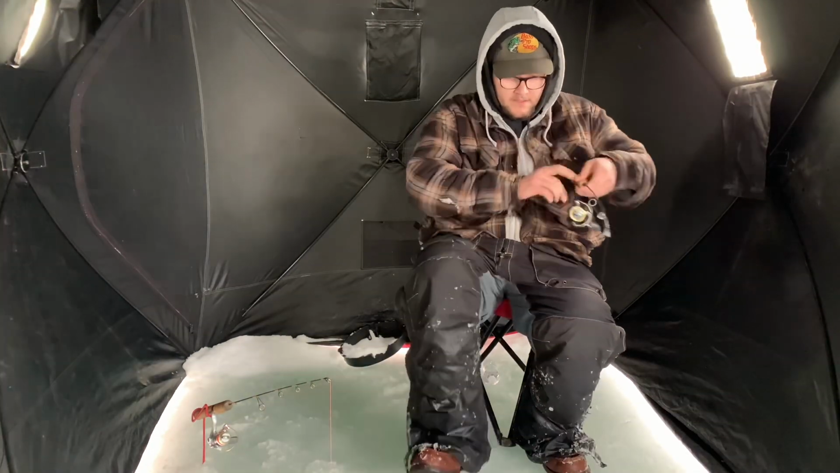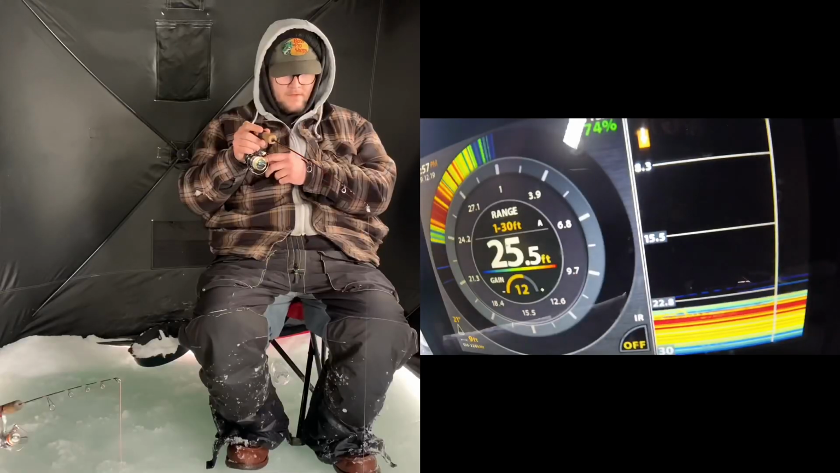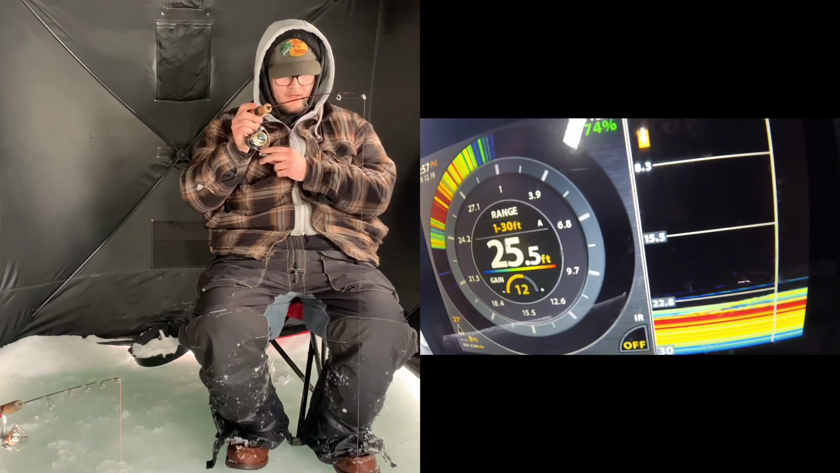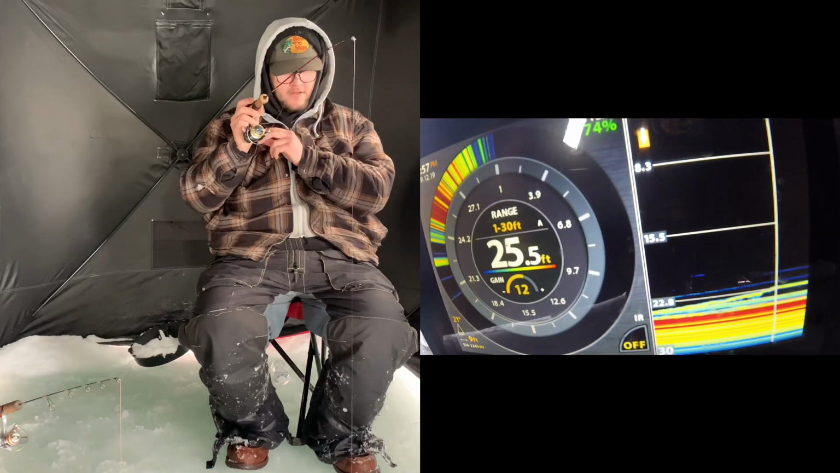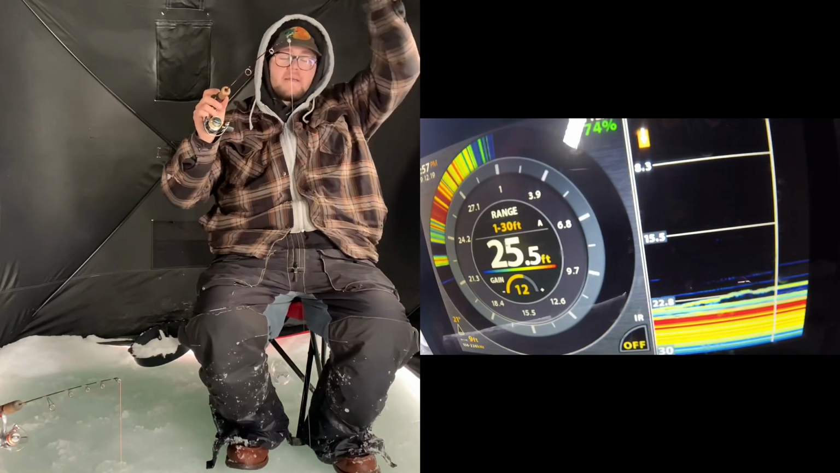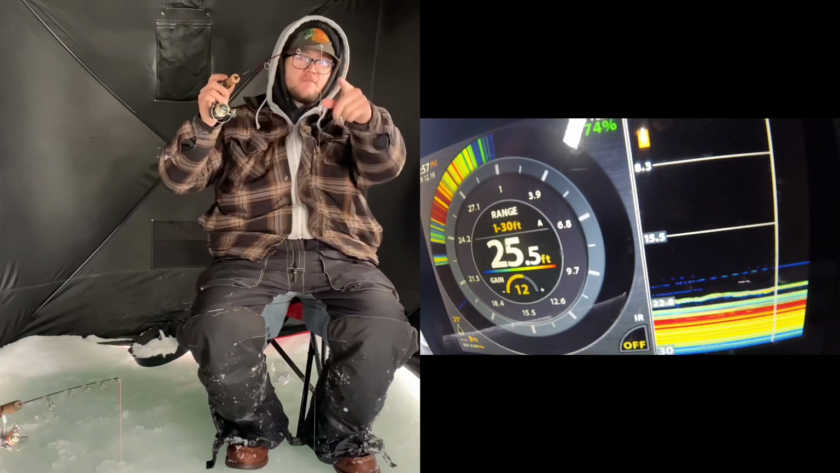There's a fish down there. There's a few, actually. Few fish. Come on in, eat my bait, eat my bait. Come on, come on. Because I'm the greatest fisherman ever. I caught a fish, now I'm the greatest. I'm the best there's ever been, there ever was. I'm just the best. Thanks, Mom, for your support.